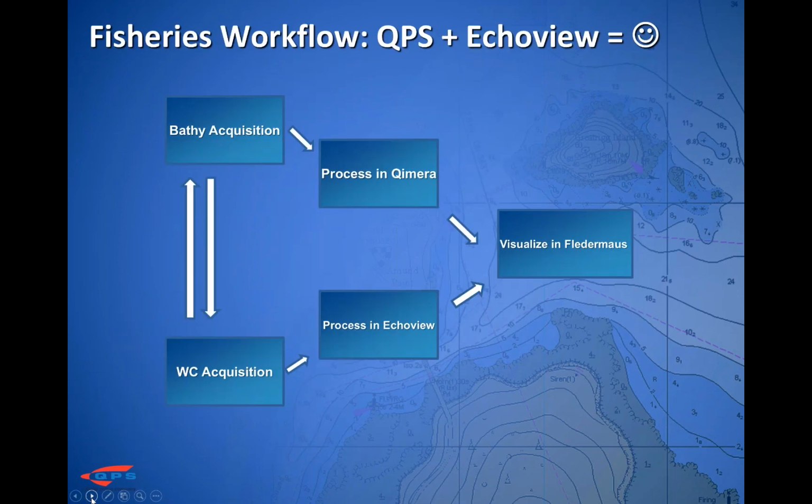If we want to be a little bit more specific, particularly to fisheries work, it's helpful to bring in multiple tools. One especially powerful workflow is incorporating the water column data processing and also analysis functionality of a program called Echoview.